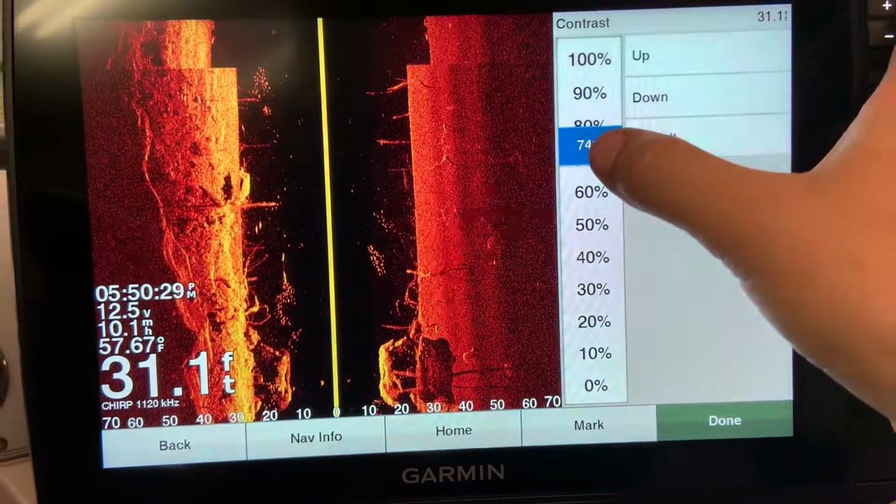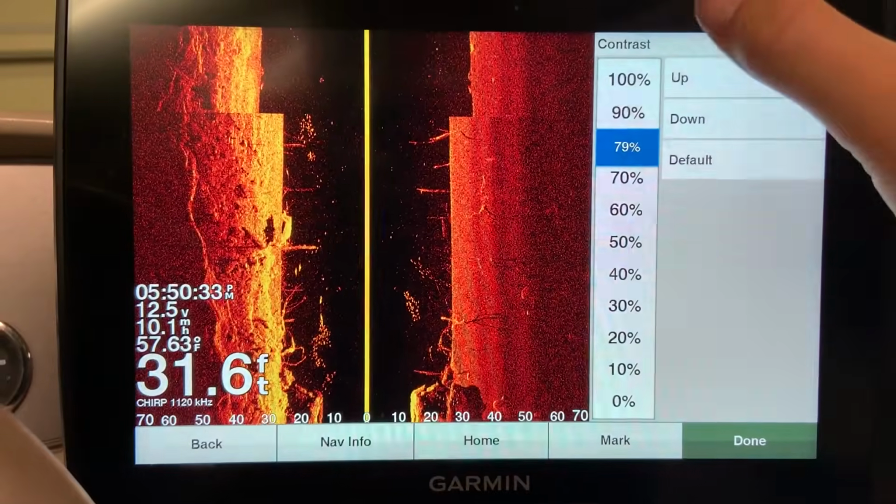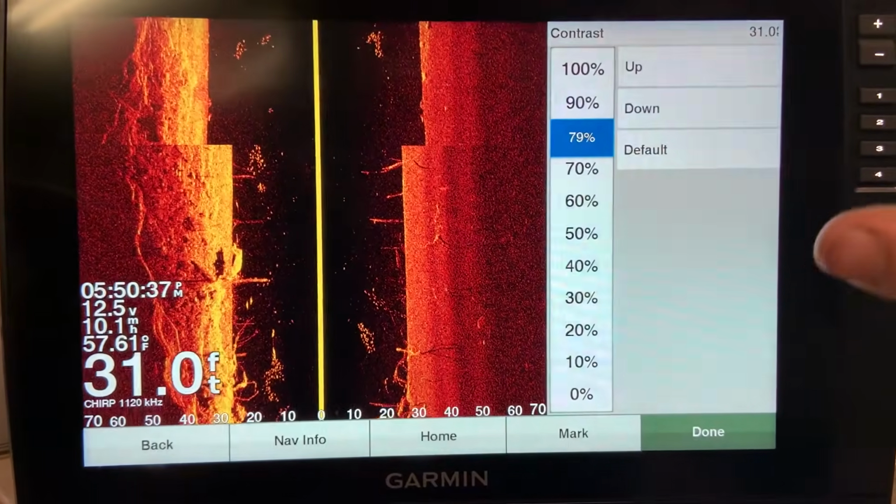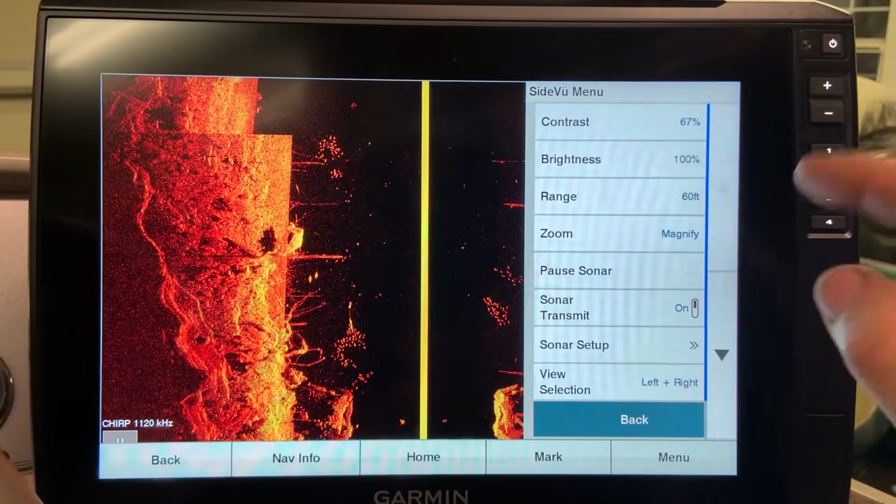Again, good starting point is anywhere from 70 to 80%. But again, I play with this setting all the time while I'm on the water, and it's something that you guys should adjust to your liking as well. Second setting you will come across is brightness.